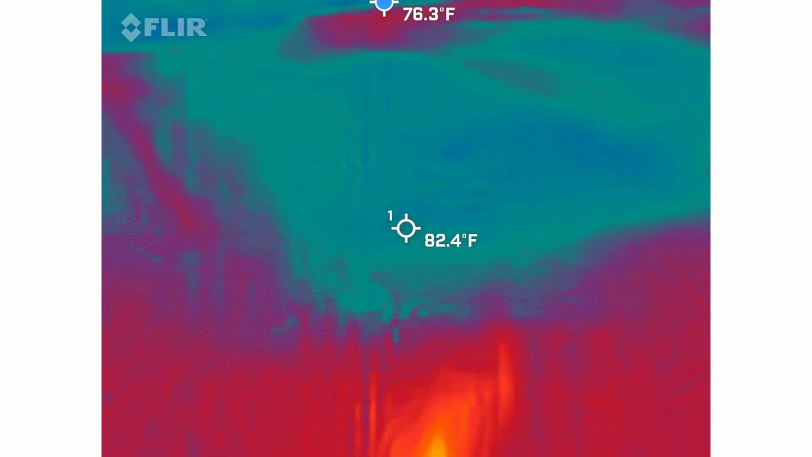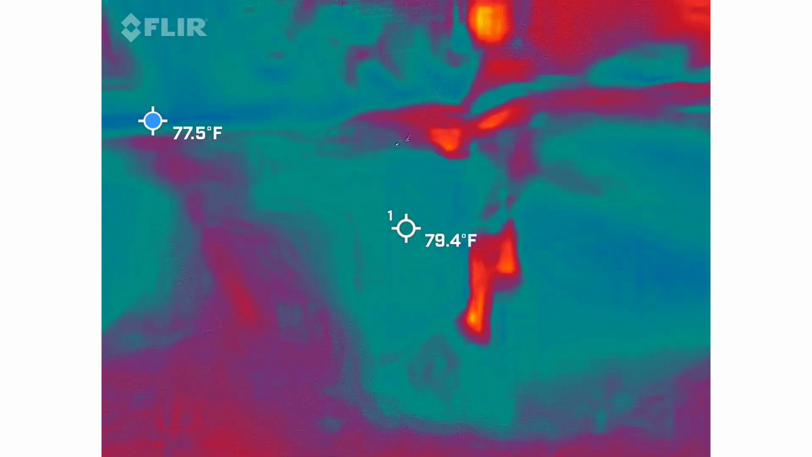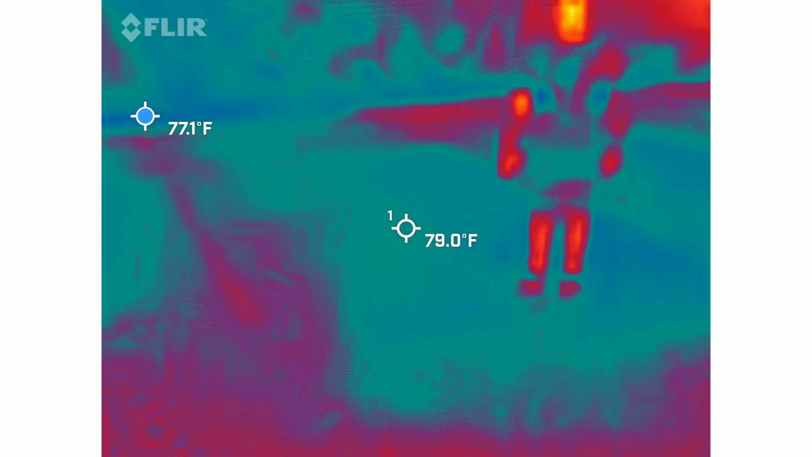Walk in that space 48 just in front of me. Stand right there for a minute.